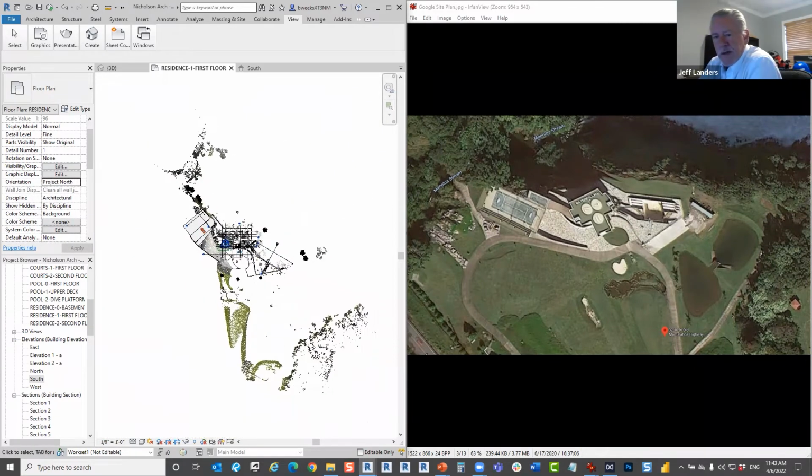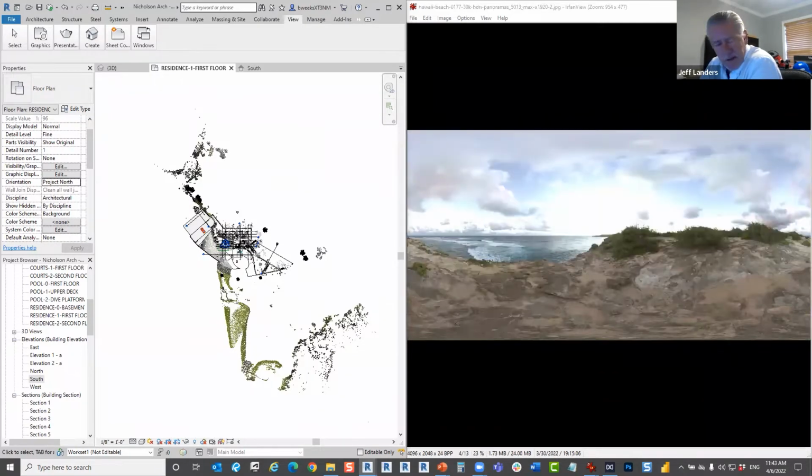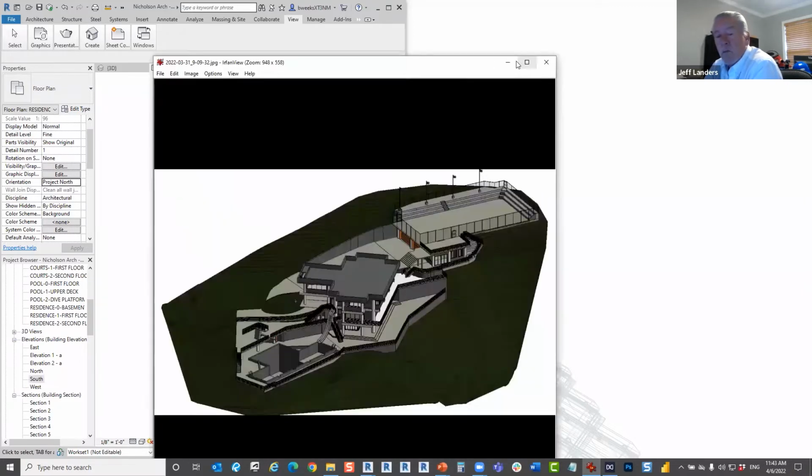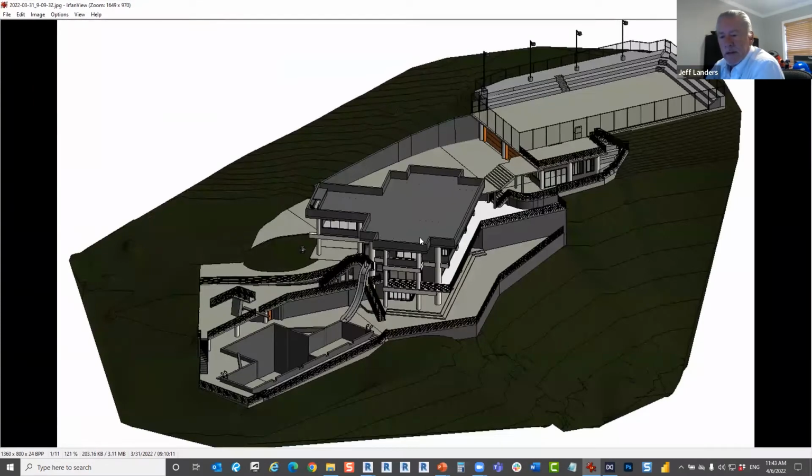And there's a question about the RTC 360 and its ability to capture GPS data. It currently does not capture GPS, so it has to be inserted either into the point cloud or done later once it's in Revit. Any known points can be added to it to insert it in the real global location that it's in.